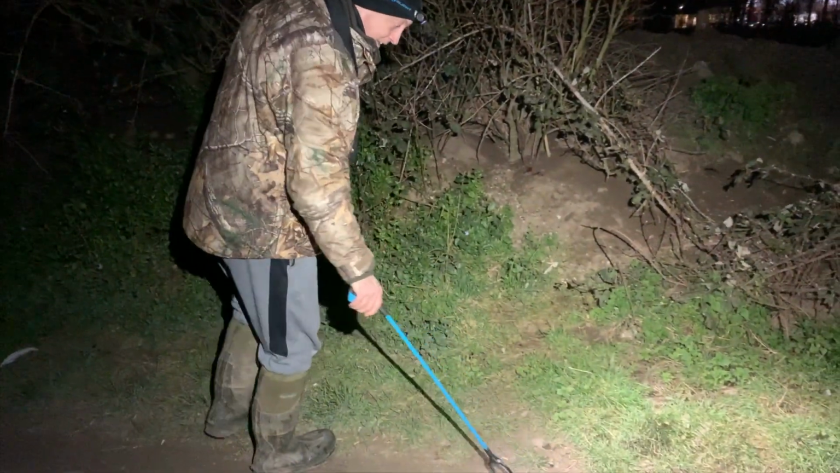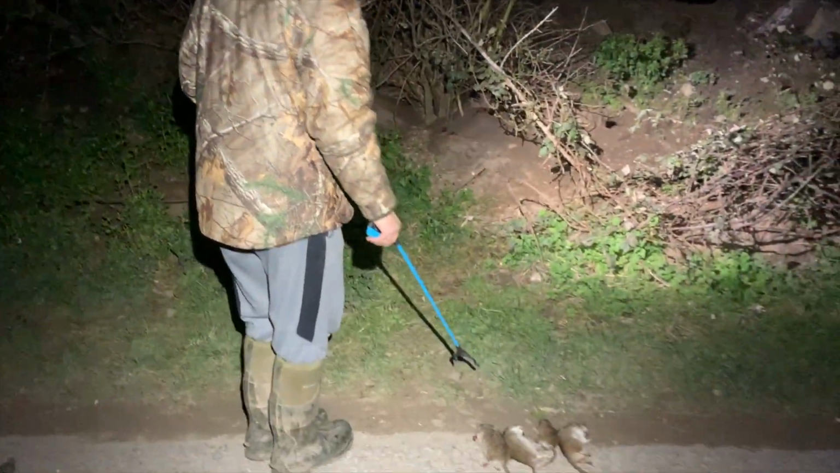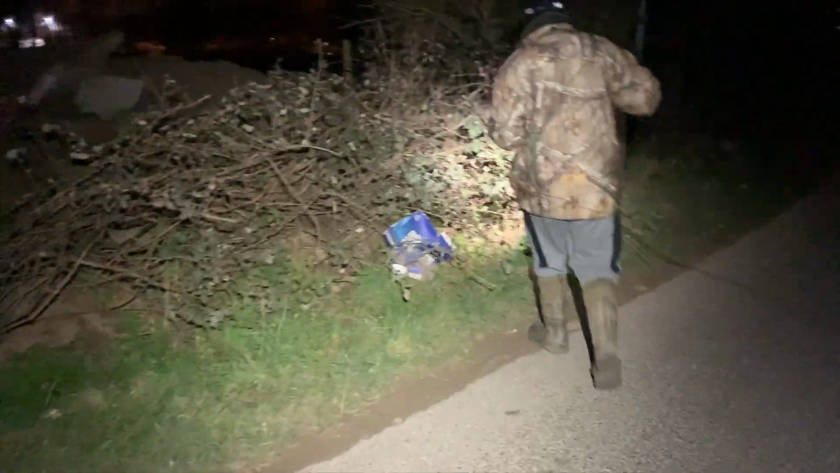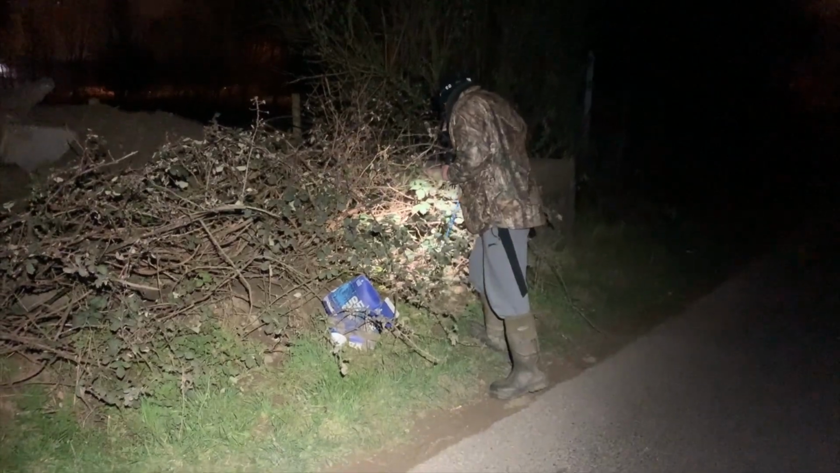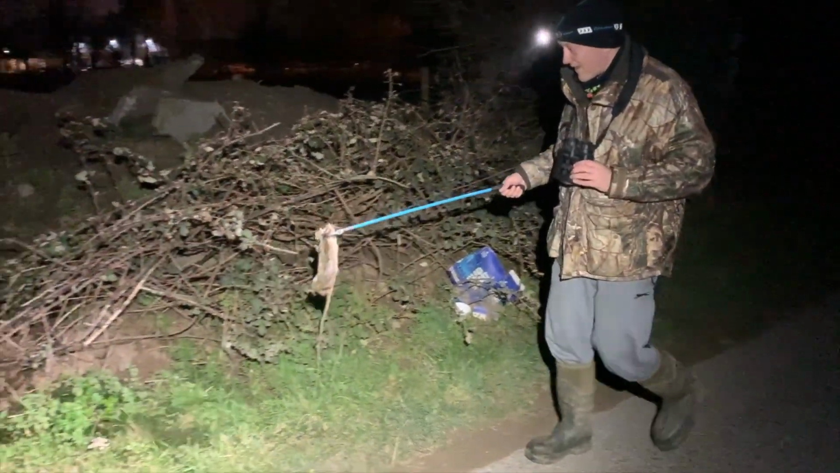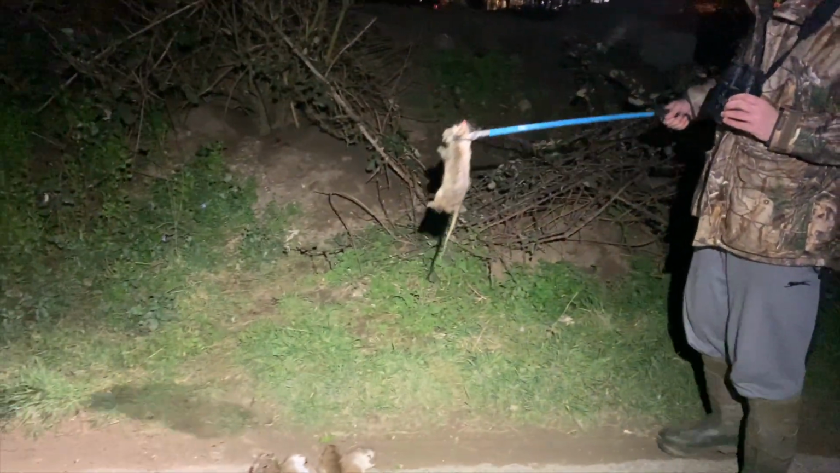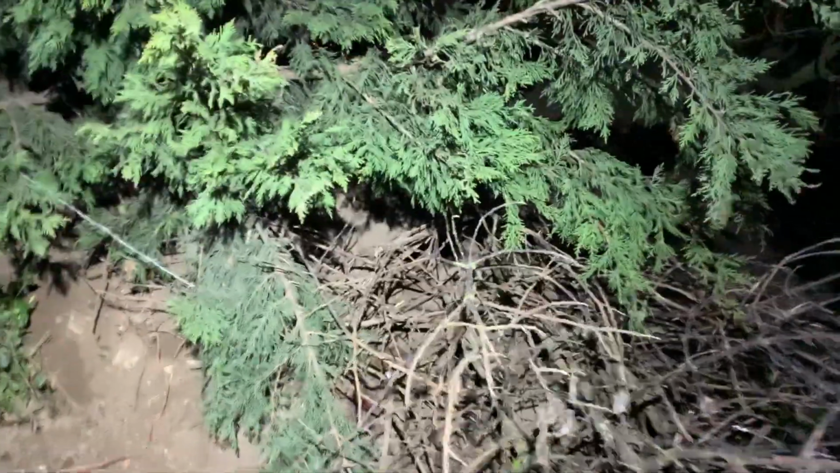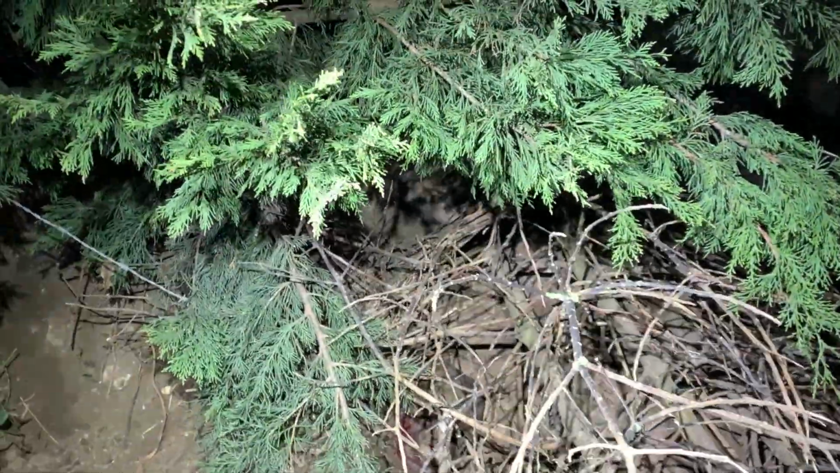Some good size ones, chap. Oh, that's a beastie. Look at that bad boy. Just there, look, how big he is.